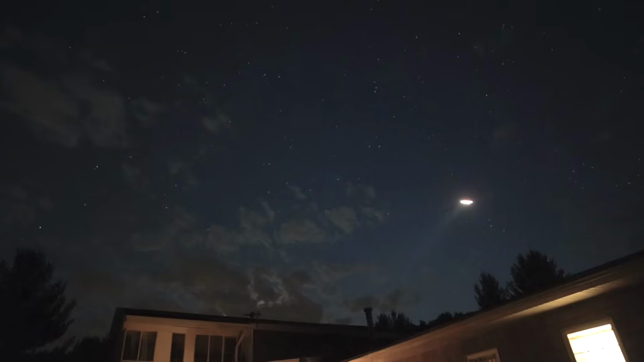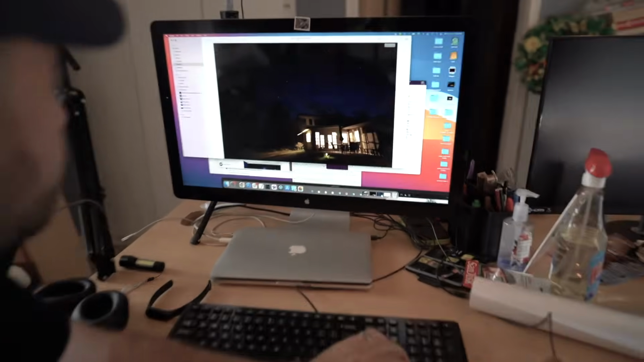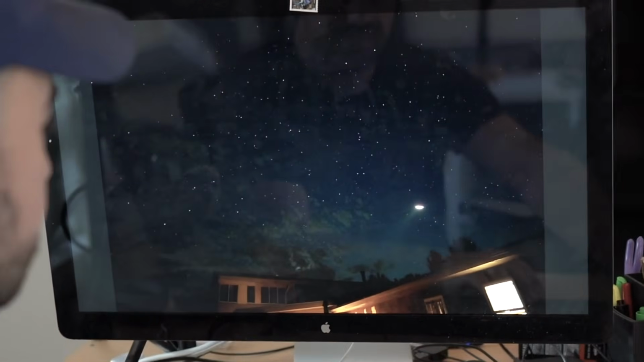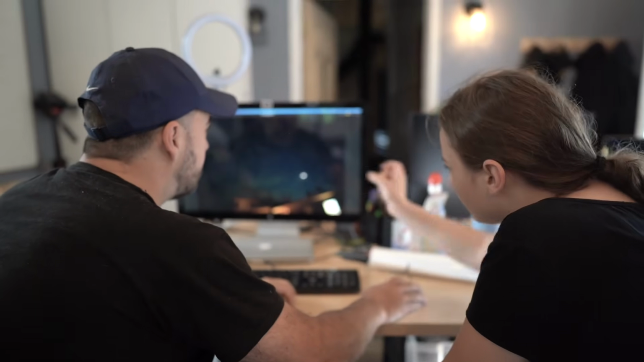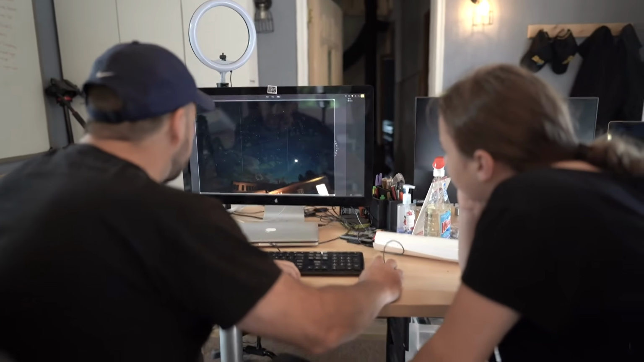So he was not expecting to capture this on camera. His family crowds around the computer and they see one of the photos in question. And when he zooms in, you can see that it looks exactly like a UFO. His daughters are kind of giving him a hard time, but Kerry is adamant that he didn't do anything to the photo. He didn't apply any edits or special effects to it.